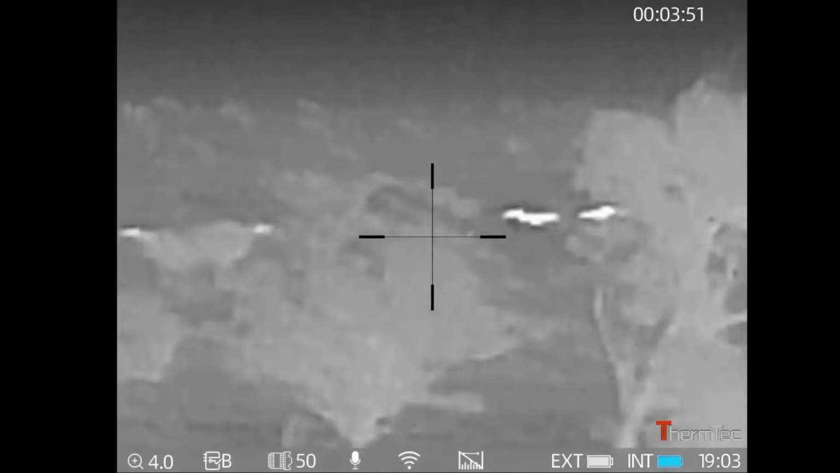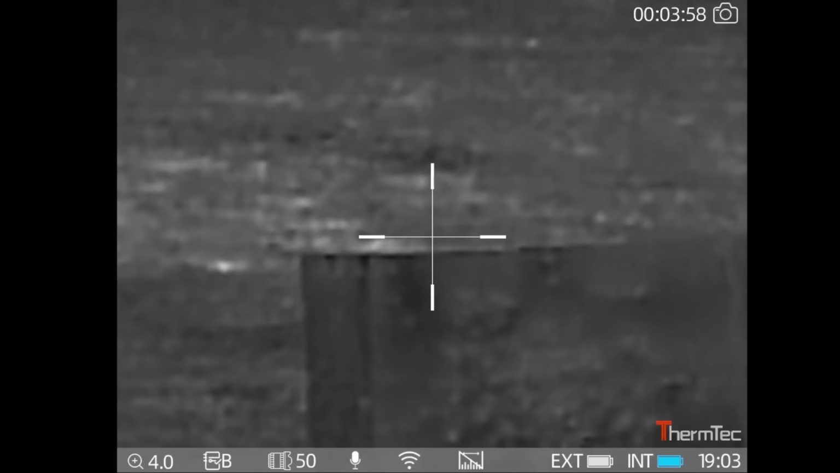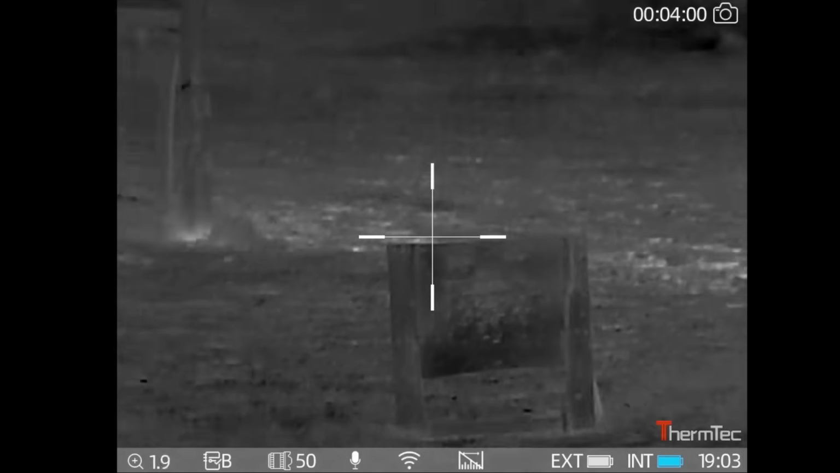If I long press again to get out of there, you can see that they're cattle. Well, I know they're cattle, but I'll just focus onto them. Cattle there in the paddock. So you can see that a bit better there now. So anyway, go back down to our target here. Just focus that. Zoom back out.